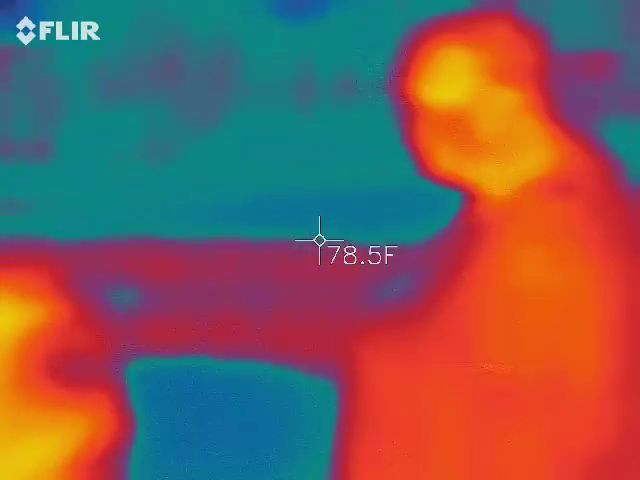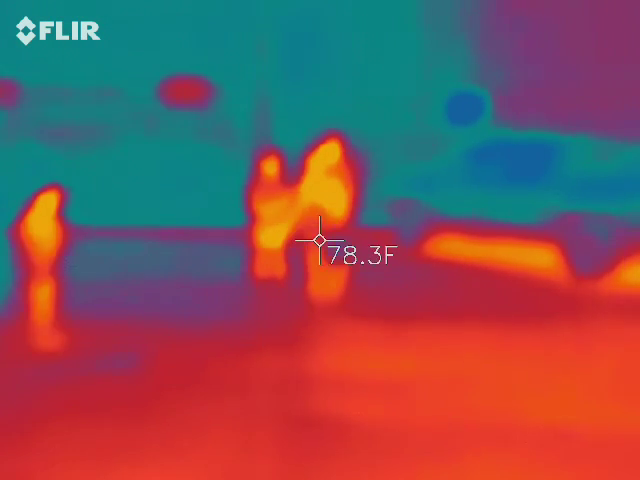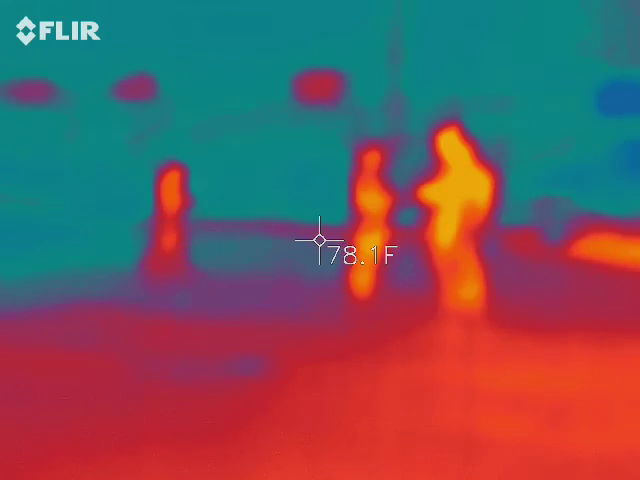Yeah, there's horses in there. I'm trying. I'm going above. Yeah. Right. 79.5. What color is the bar? Just shoot them down. You just point them down, and then if you see a shadow go across it, they take pictures of it. Look at that. There's 80.9 right in front of them.